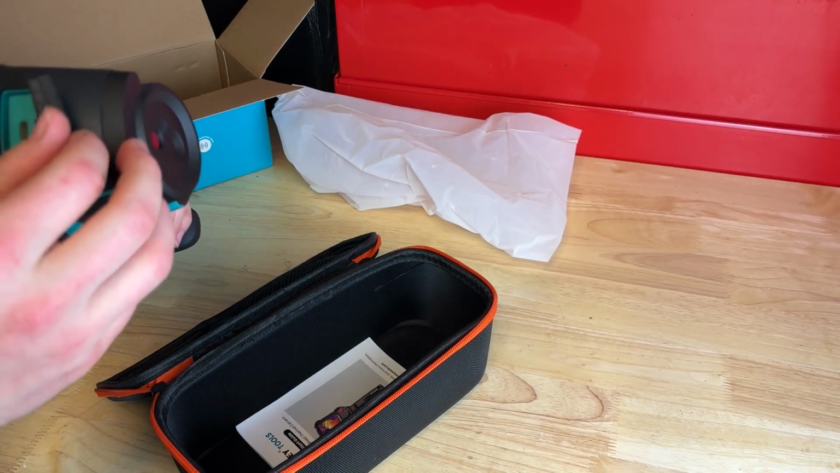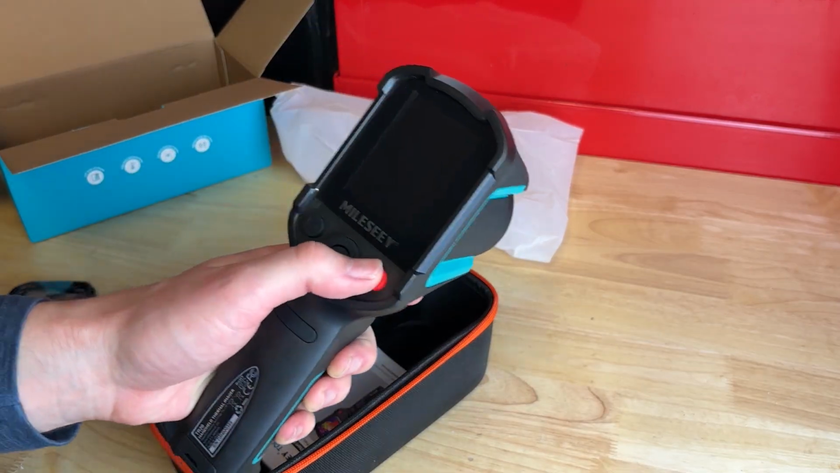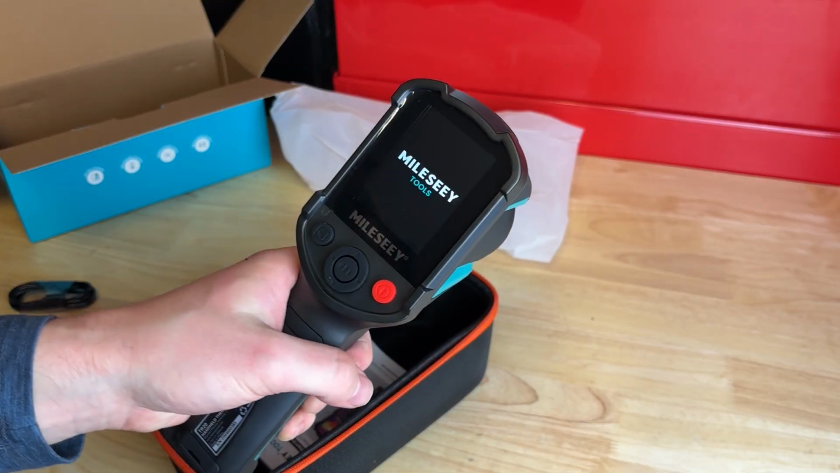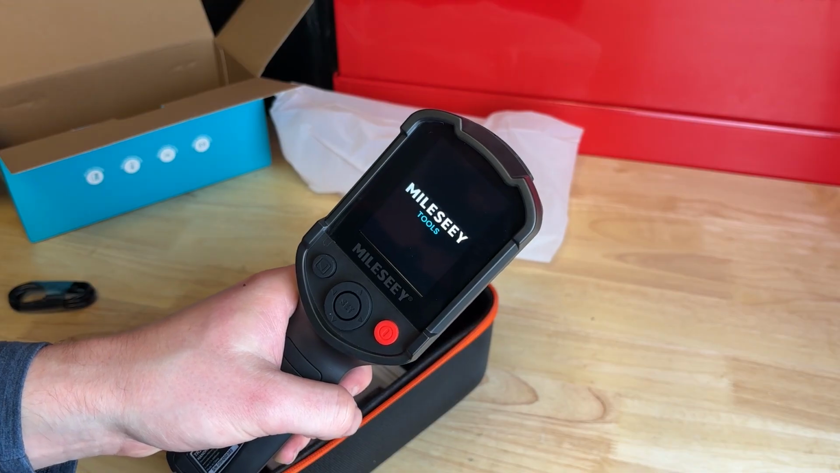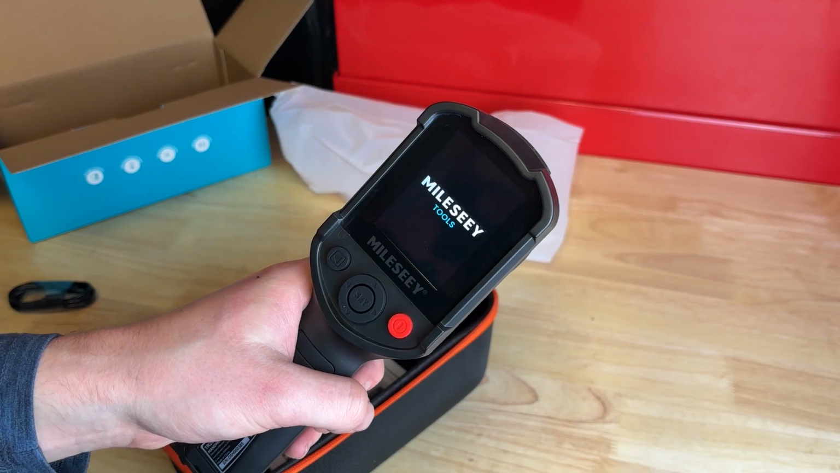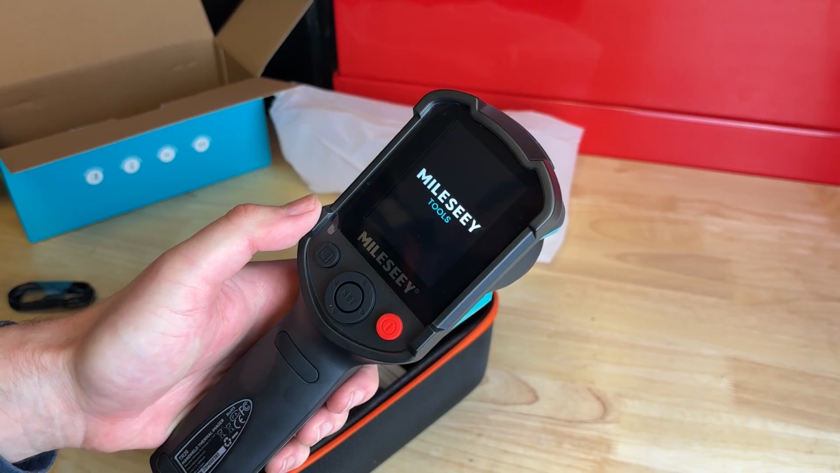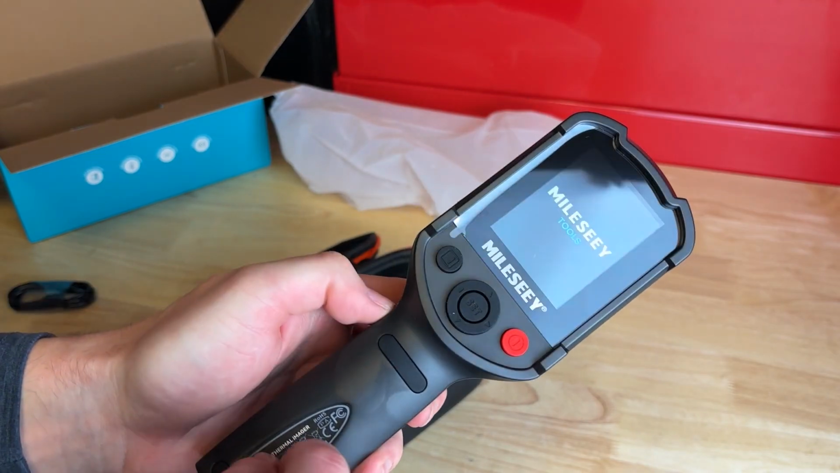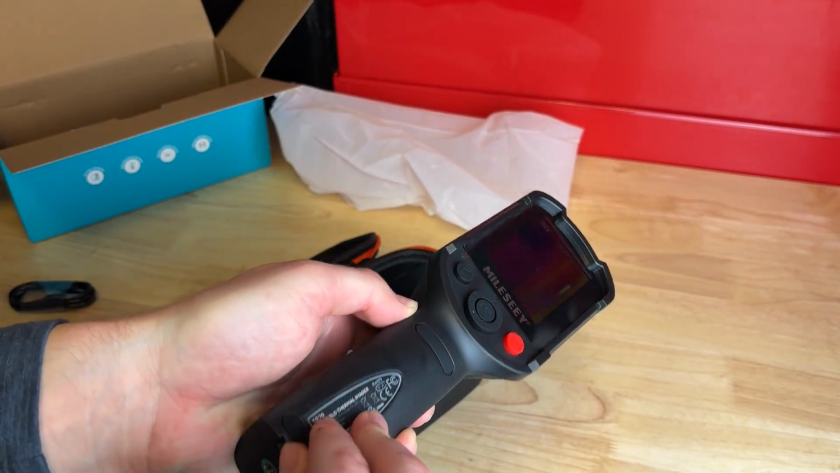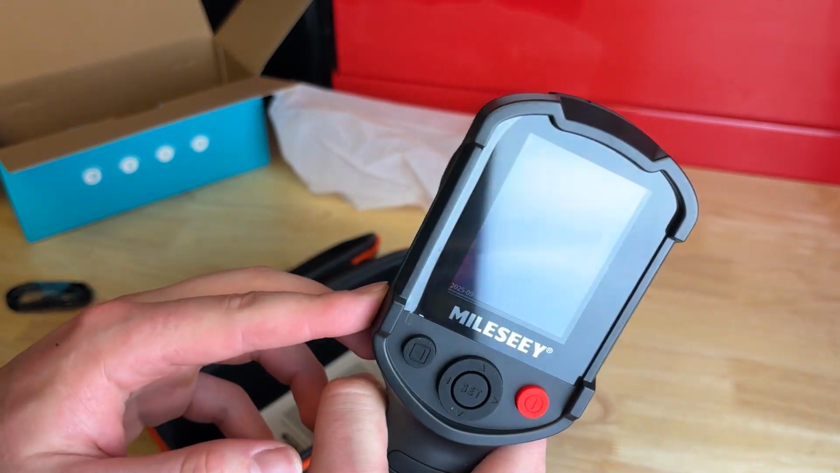On the top is your USB. Kind of weird. I thought that'd be on the bottom, but all right. Let's see here if we can turn this on, or does it need to be charged up first? All right, there we go. Turning on now. We're doing this real time, so you're seeing this real time booting right now. Kind of curious how long this will take. There we go. All right.